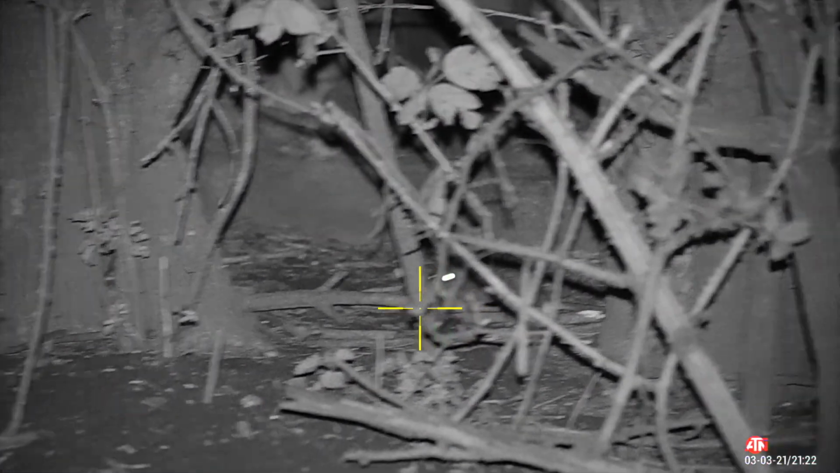So, standing in one place, within the first few minutes I've been able to account for 5 or 6 standing in one spot with ranges from 15 to around 20 yards.